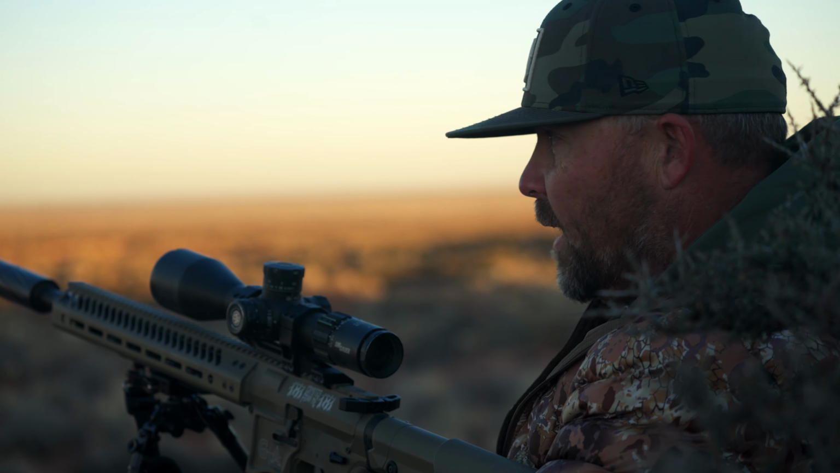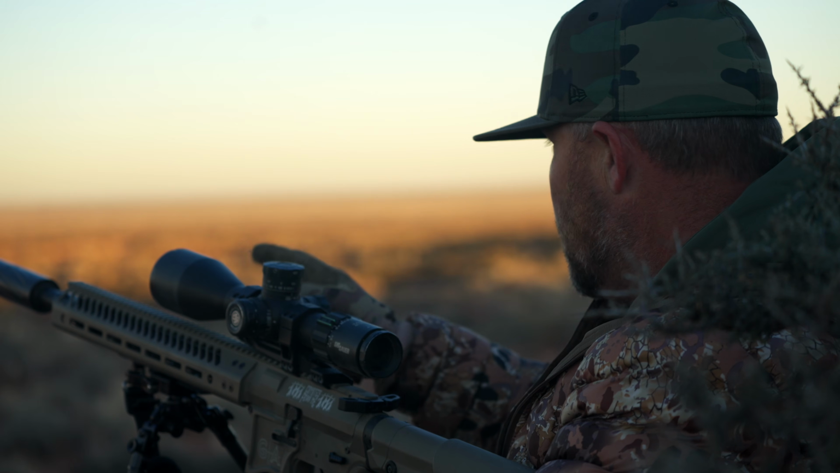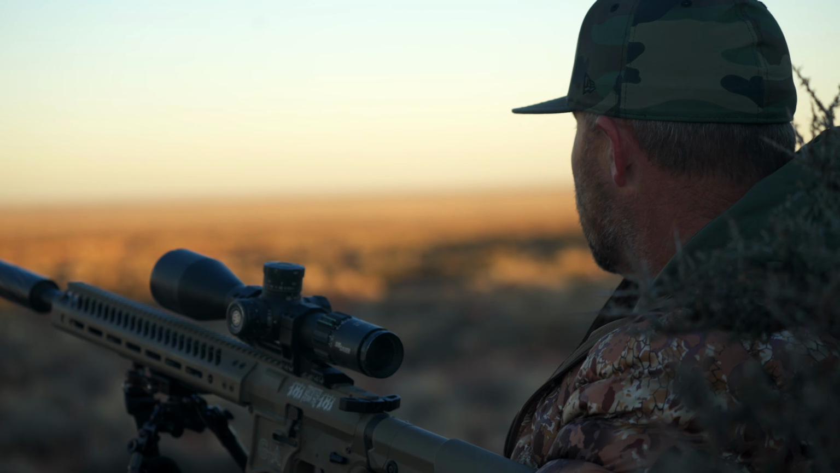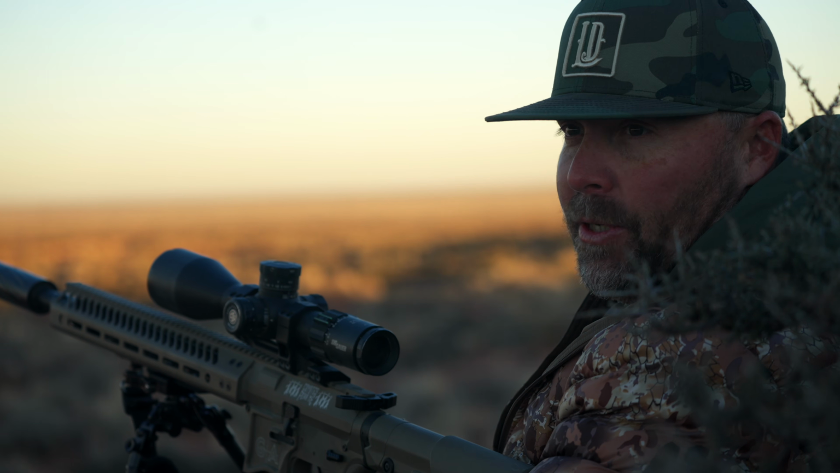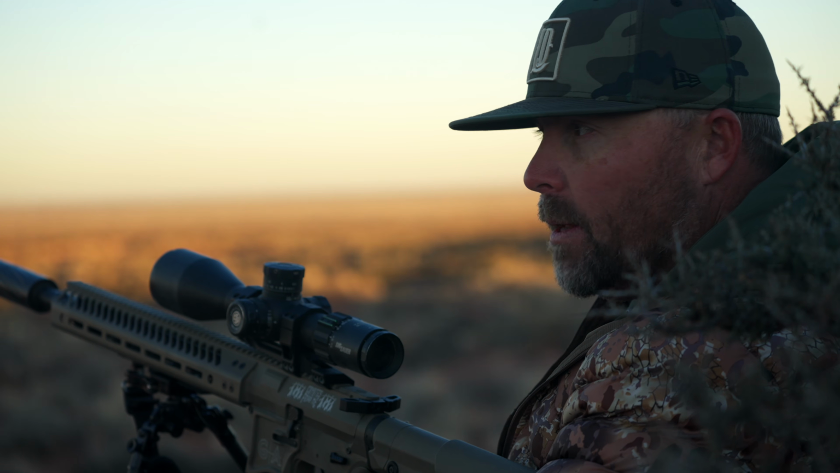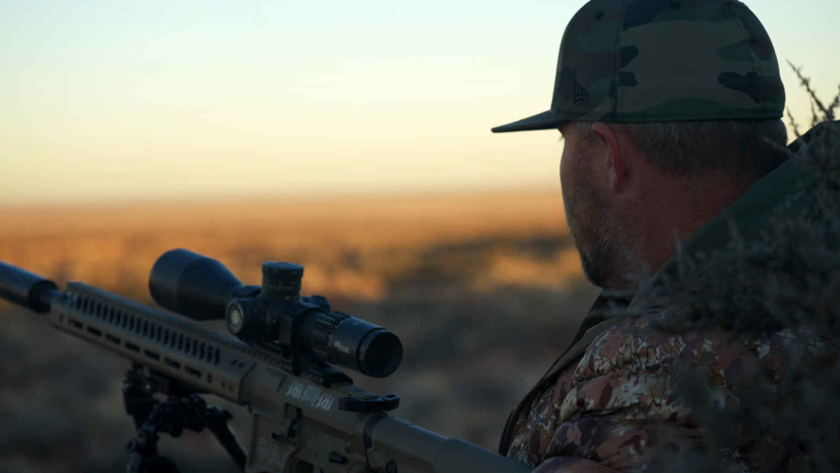Lots of gnarly stuff. It's super thick down in here. Some of this stuff's 6-8 foot tall down here, these big mesquites and washes and all kinds of stuff. So we jumped a couple rabbits walking into the stand, which is always a good sign down in this country, where rabbits are pretty important for the survival of coyotes.